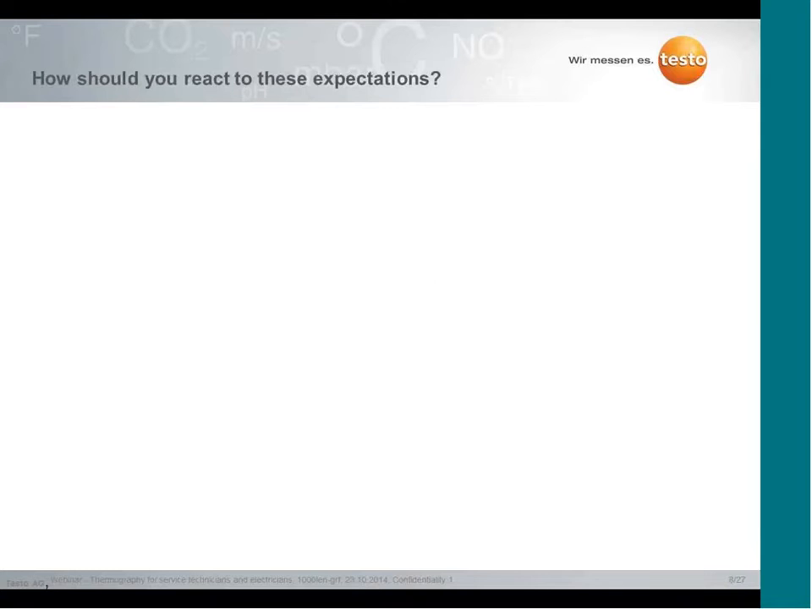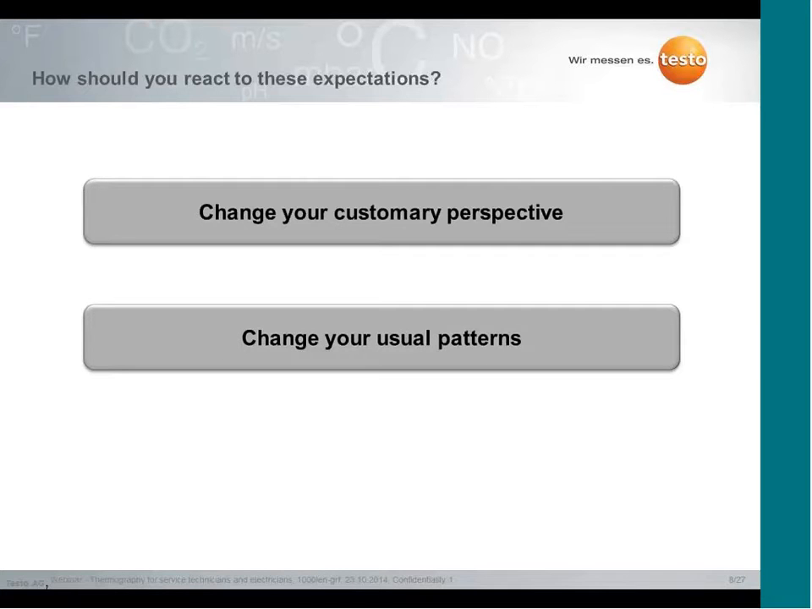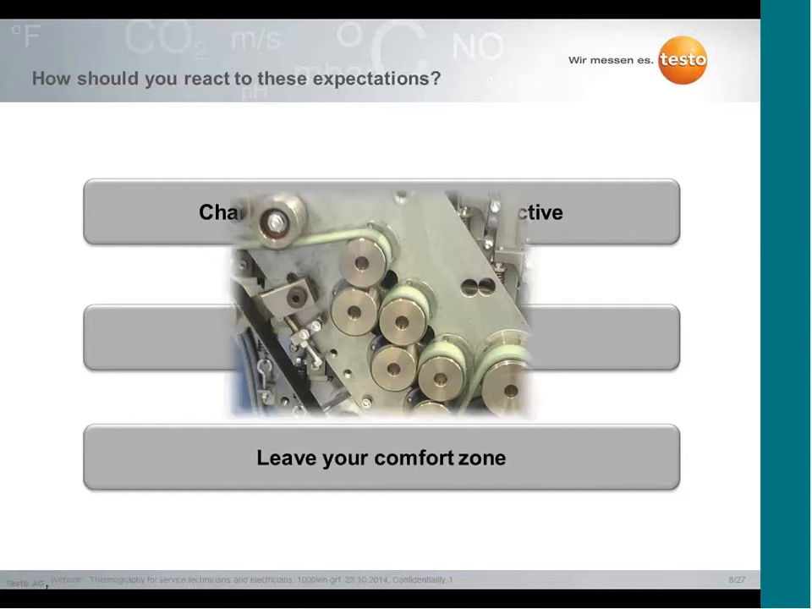But first, how should you react to the expectations that you're confronted with in your daily work? First, we want to tell you that you have to change your customary perspective. You have to change your usual patterns. And we think that you have to leave your comfort zone. And I know that leaving one's comfort zone is one of the most difficult things to do. To put it in examples, we want to show you what we mean with these 3 topics.